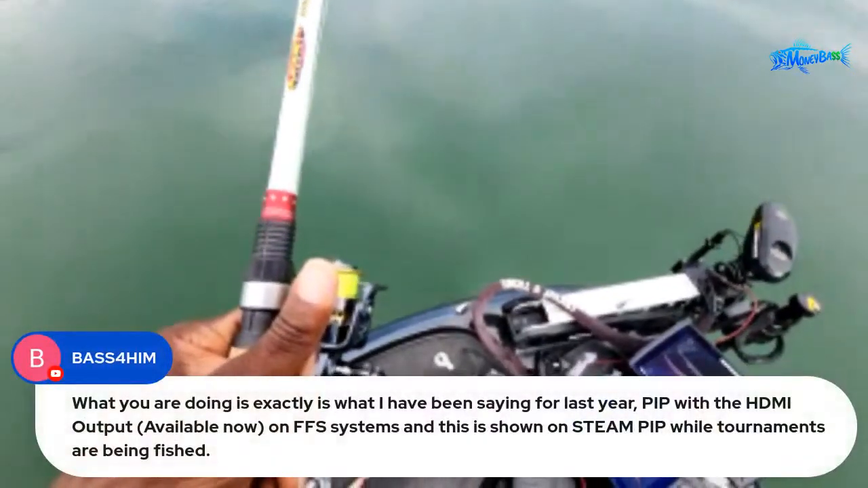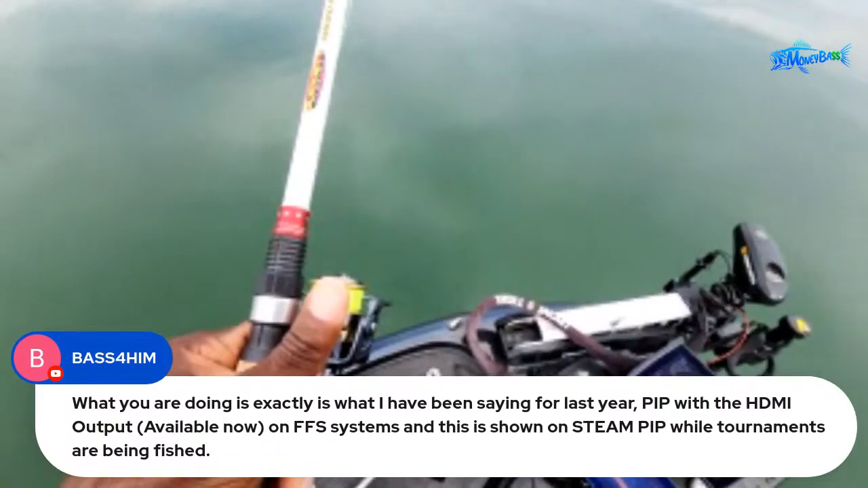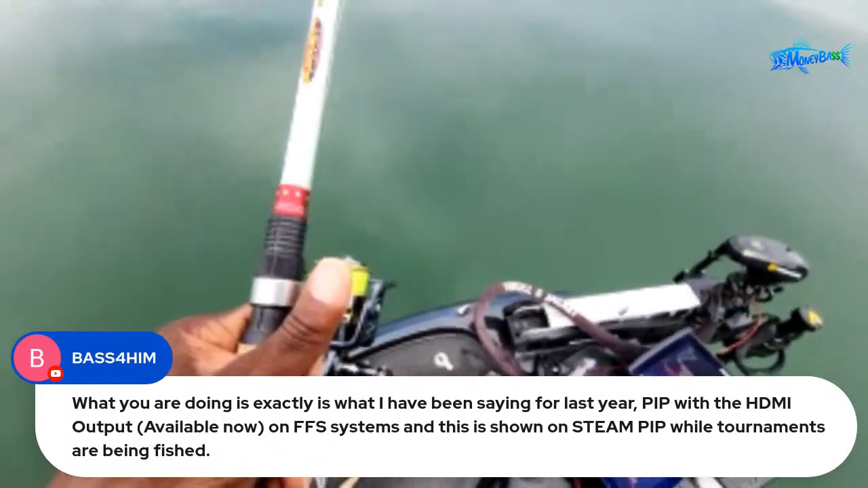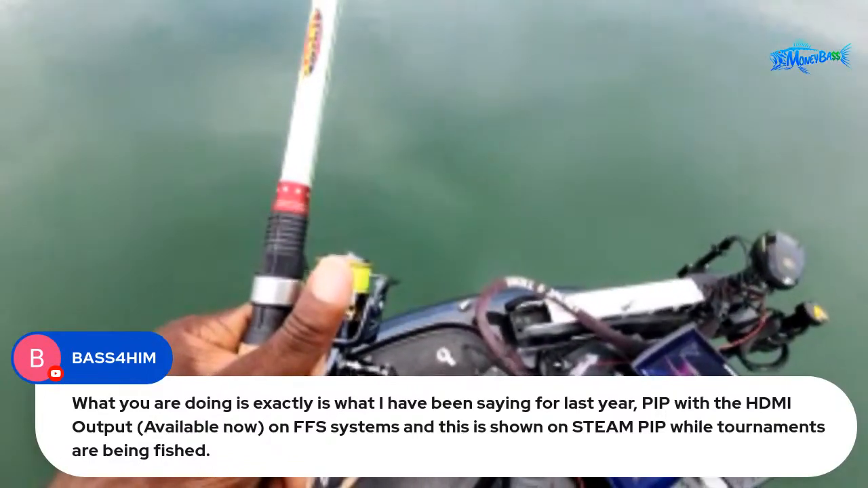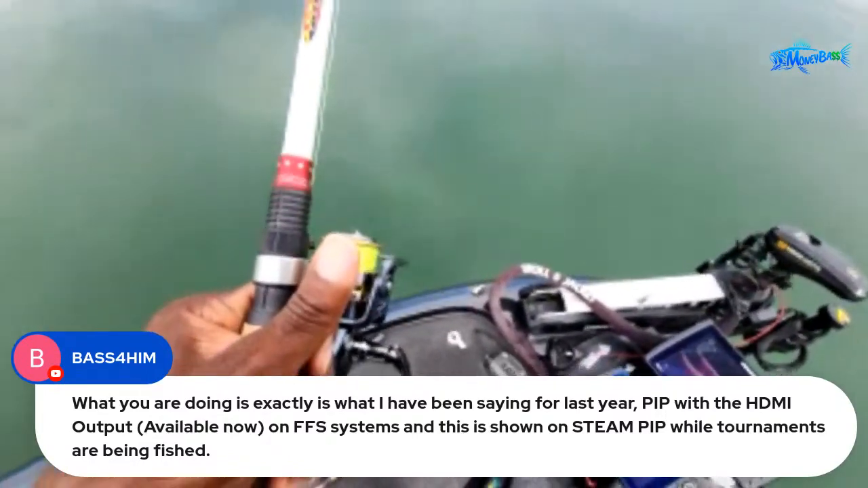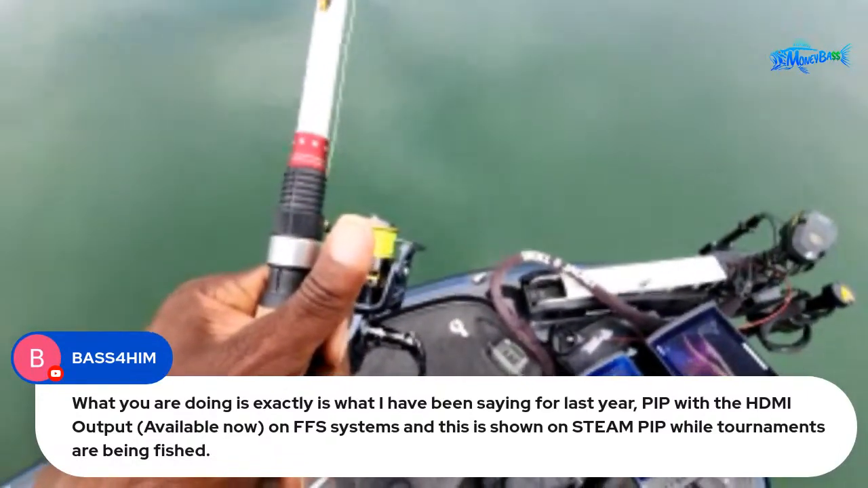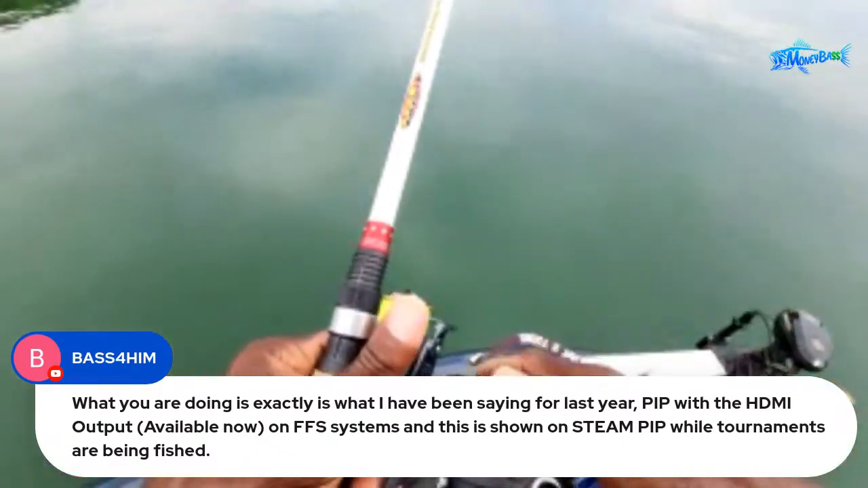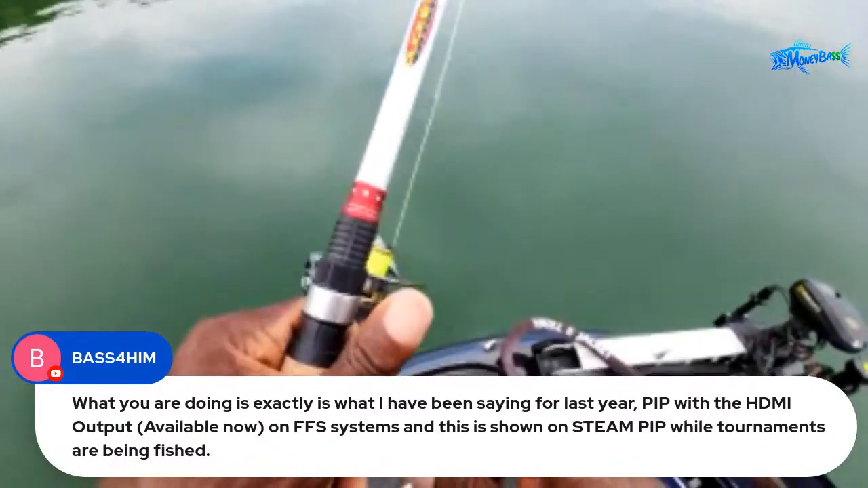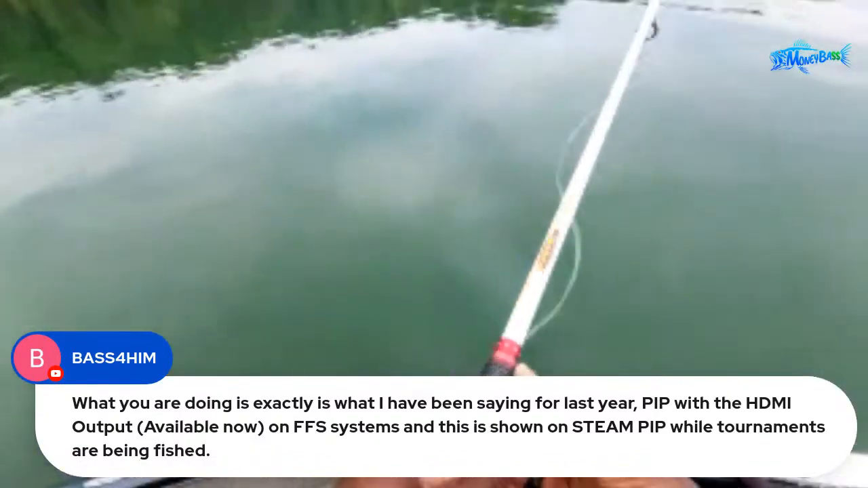All right, then Bass for Him says, what are you doing? Let me see. What you are doing is what I have been saying for the last year: PIP with the HDMI out, available now on forward-facing sonar systems, and shown on stream PIP while tournaments are being fished. Oh yeah, partner. I've been doing it like that pretty much since I got it, out here showing you guys how I set my units up.